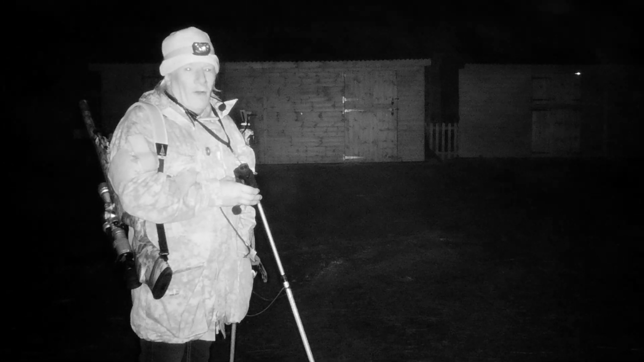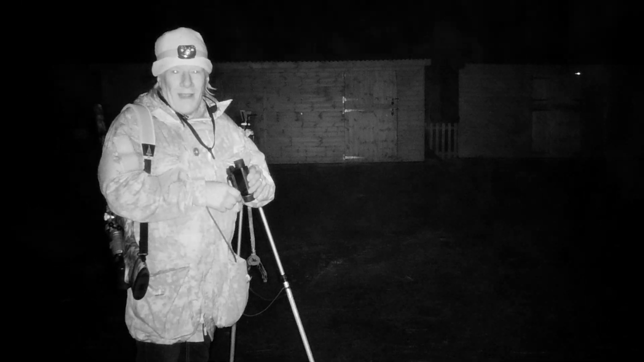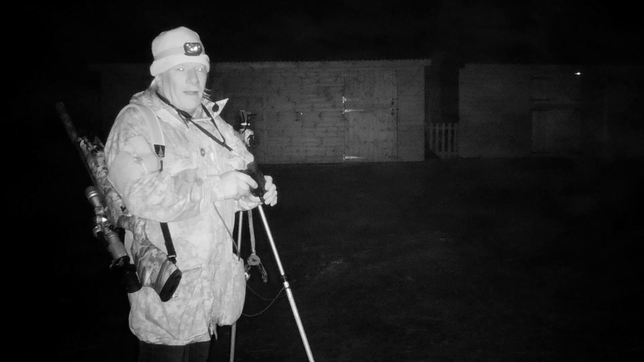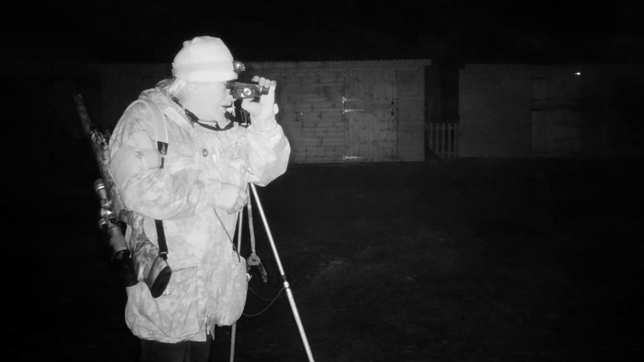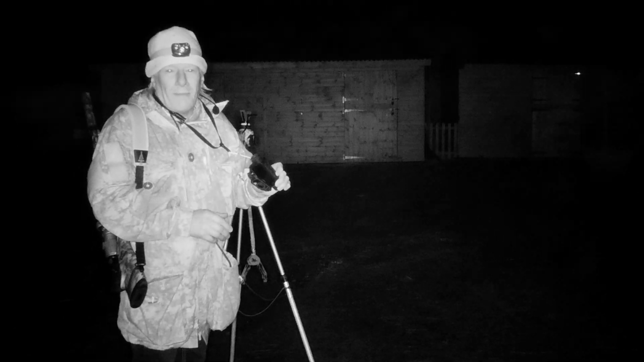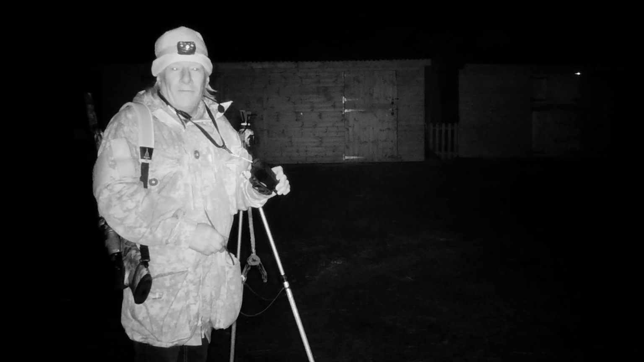One of the things that can fool you often when you're using a thermal, and this has just happened to me twice here, where you've got a lot of animals and livestock in the yard, it's very easy to scan and pick up what you think is a rat, and you end up watching that spot for a couple of minutes only to discover that it's a pile of poo.